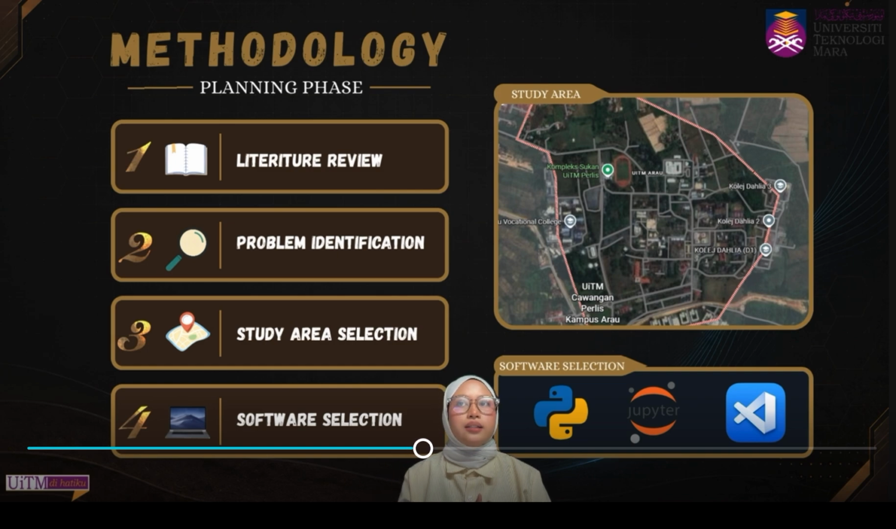Next, I identified the problem, which is to find the research gap and formulate the problem statement. After that, I selected the study area, which is in University Technology Mara Perlis, where the GPR survey was carried out.